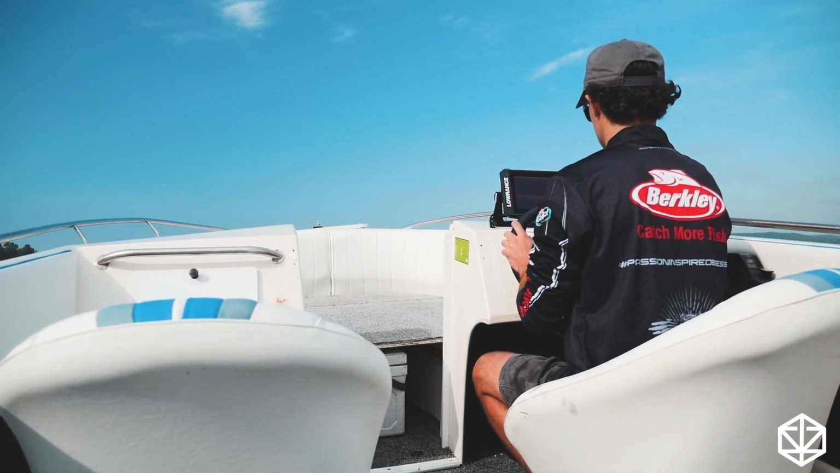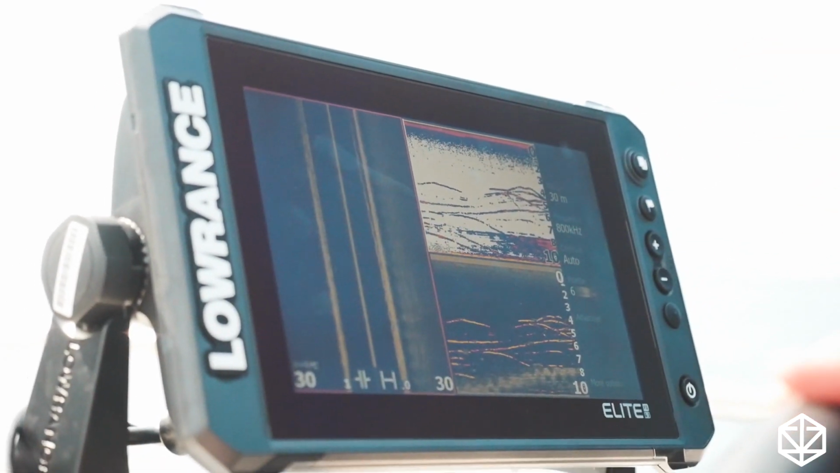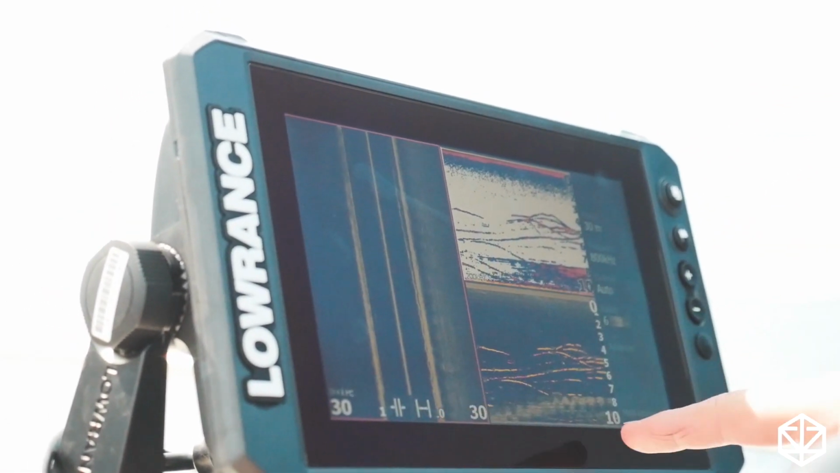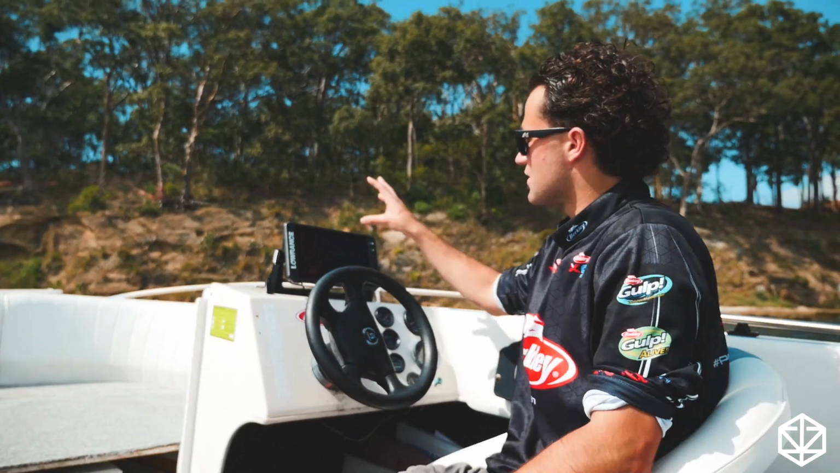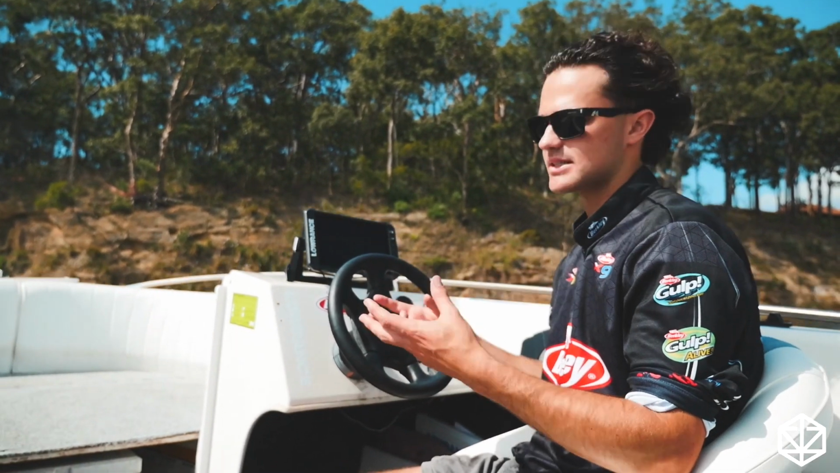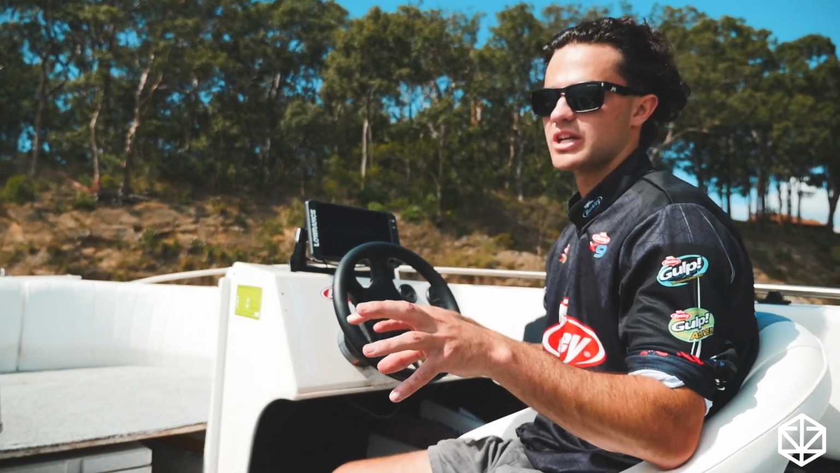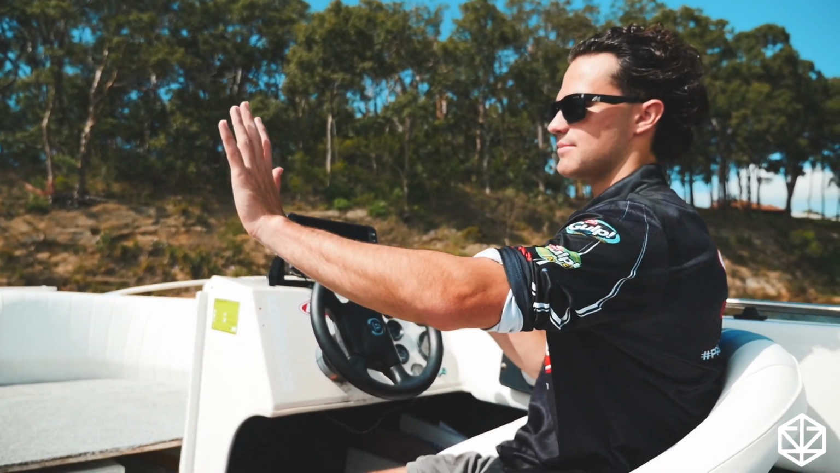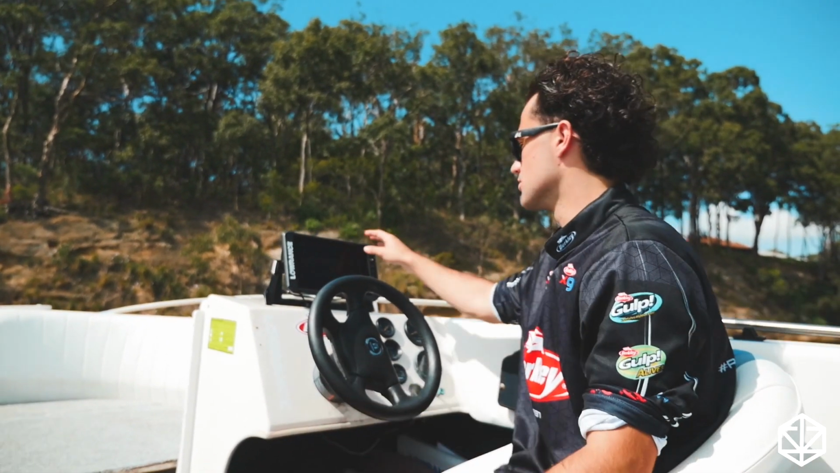So if I'm going over a mark, I'm going to run sonar and DownScan next to each other. The sonar tells me that there's a lump on the bottom. The DownScan tells me that it's a sunken boat on its side with its mast out to the right. So that's what that means. It's super clear. I kind of think the analogy I like to give is if someone drew a photo on a 2D piece of paper, or if you're watching a movie on a 2D screen as opposed to watching it on a 3D screen. The detail that this gives you is amazing.